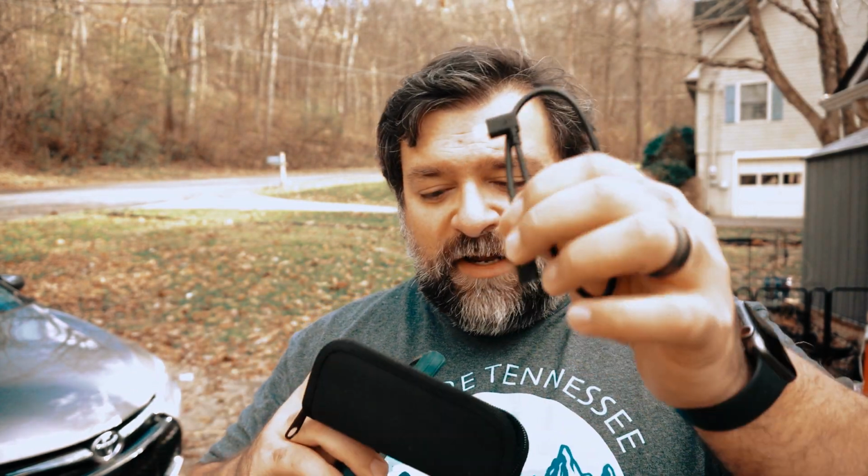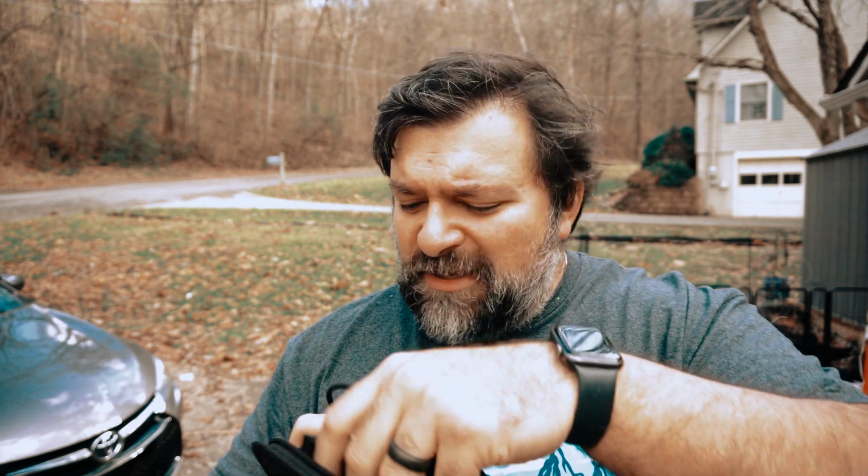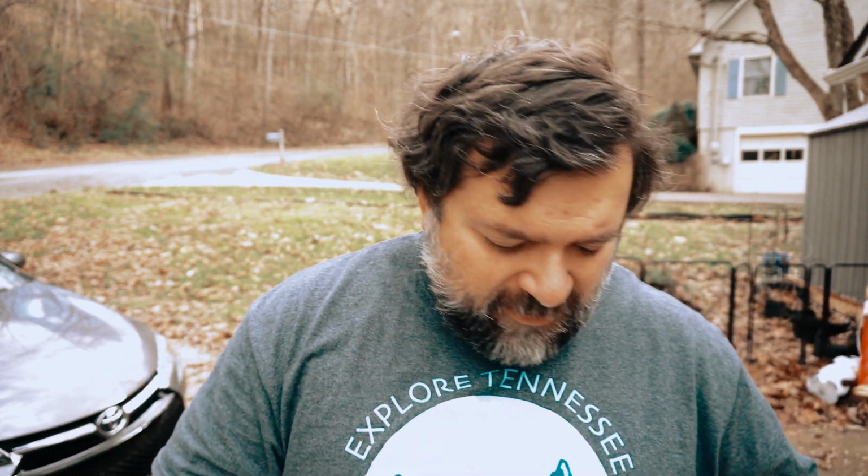Also, almost forgot, it came with a couple extra cables here, Lightning to like a USB-C extension. Again, a shorter version of that, Lightning to USB-C. I couldn't use those when I was trying to make it work with the OtterBox. Keep that in mind. It does give you a couple of other options as well, especially as iPhones are starting to switch to USB-C.